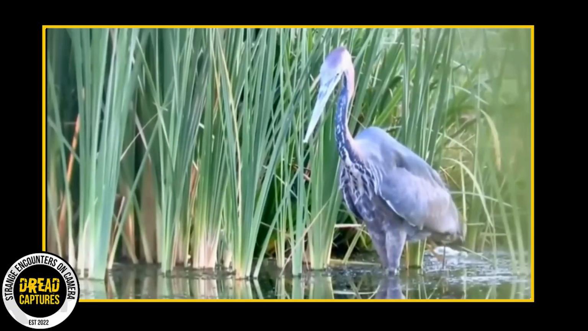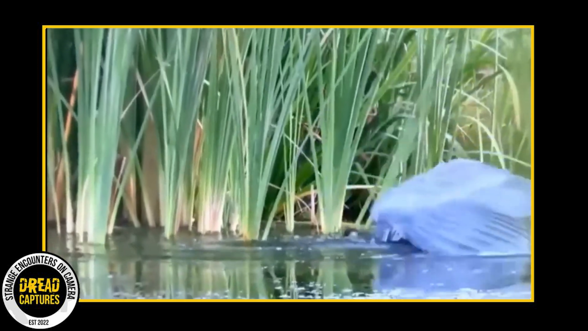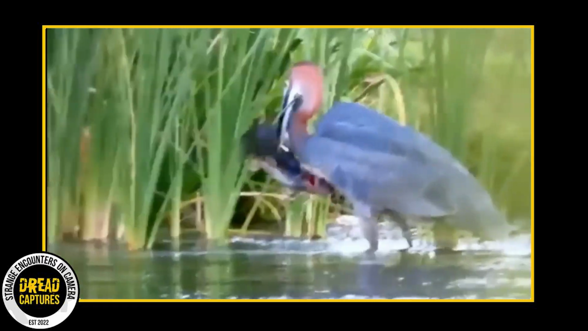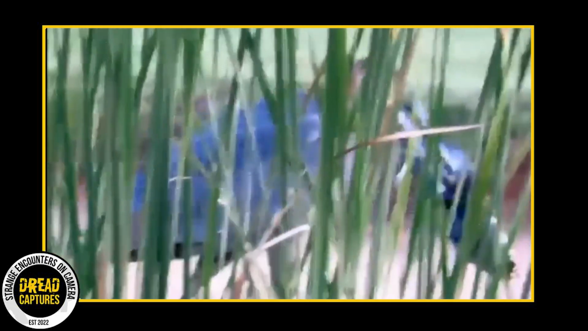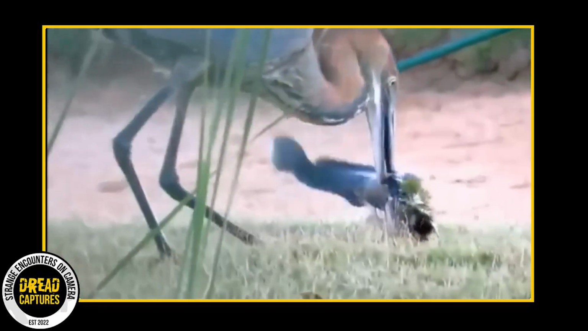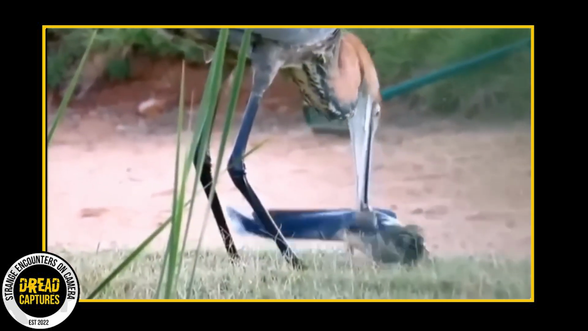Switching to another heron clip, watch how this guy catches this catfish. Dives under and literally stabs him with his beak, pierces him right through his body. He carries his catch through the grass, and what he does next might be more incredible than the catching of the fish. He takes this bad boy, couple of tosses, and throws him right down the gullet. Whole. I mean, that's nuts. These herons are quite the creature.